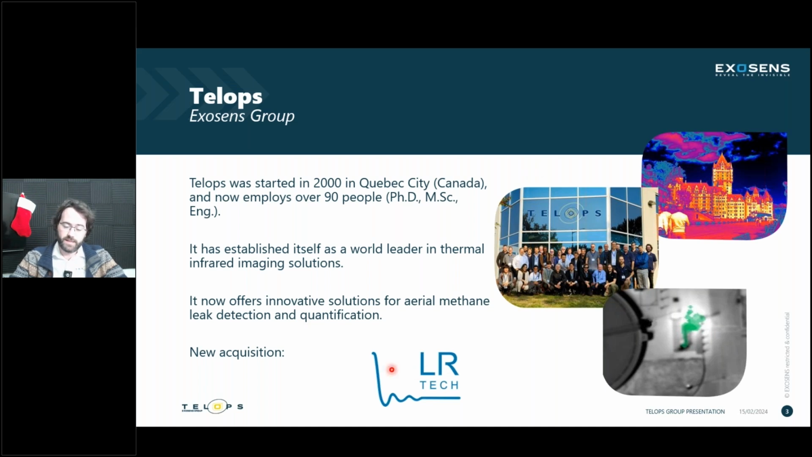Also, Telops recently acquired LR Tech. LR Tech is really coming into Telops, and there are some really interesting systems that will become part of the Telops product line, especially in atmospheric sounding and still in the hyperspectral Fourier transform world, but focused on a different kind of application and a different way to do those measurements.